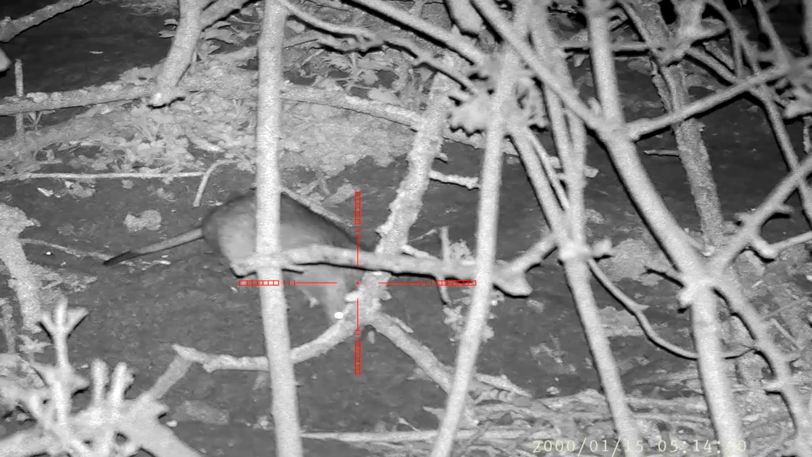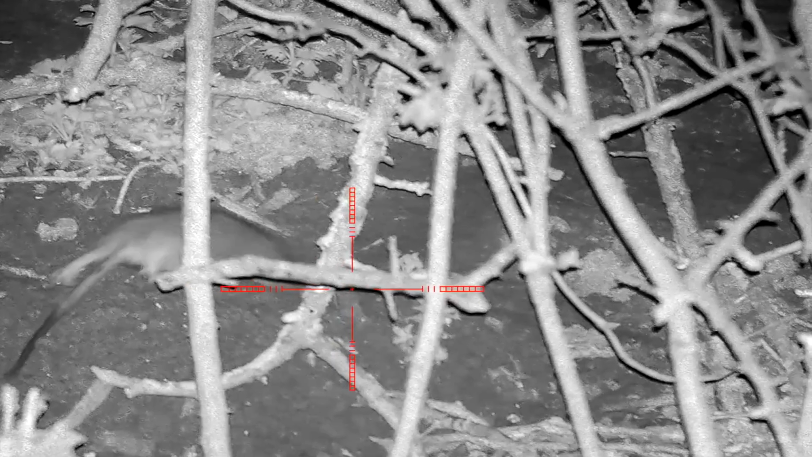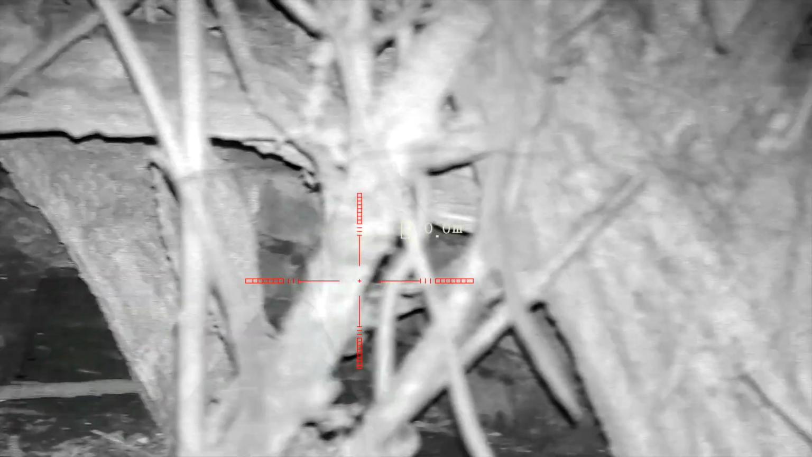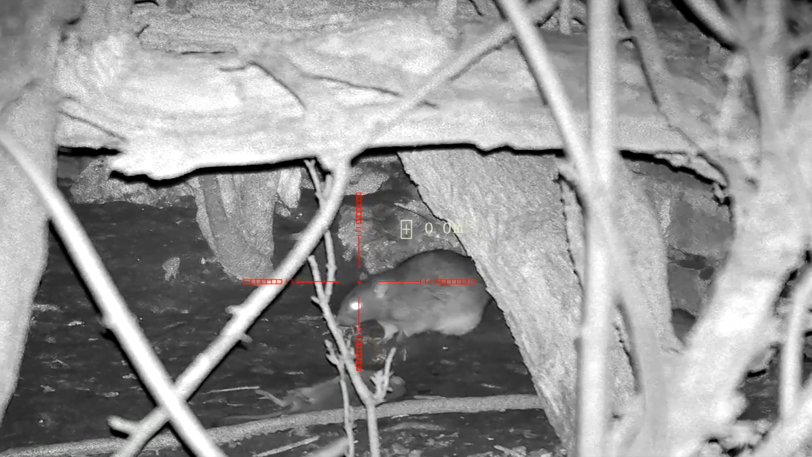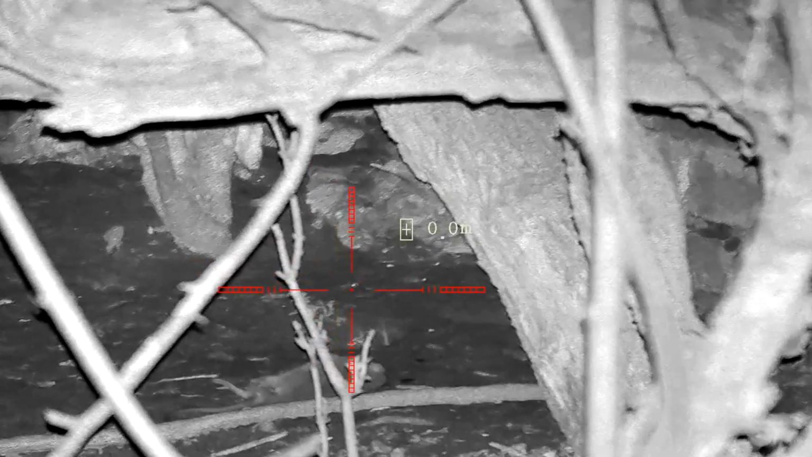Oh, that would have been a beauty of a headshot, just perfectly placed as well. But just check out the perfect hole that was in that twig. You can just see the hole there in the twig to the left of the crosshair. How this rat got away with just a head shave is beyond me. Check out how close the pellet comes to grazing the head of that rat. That is one lucky scaly tail.